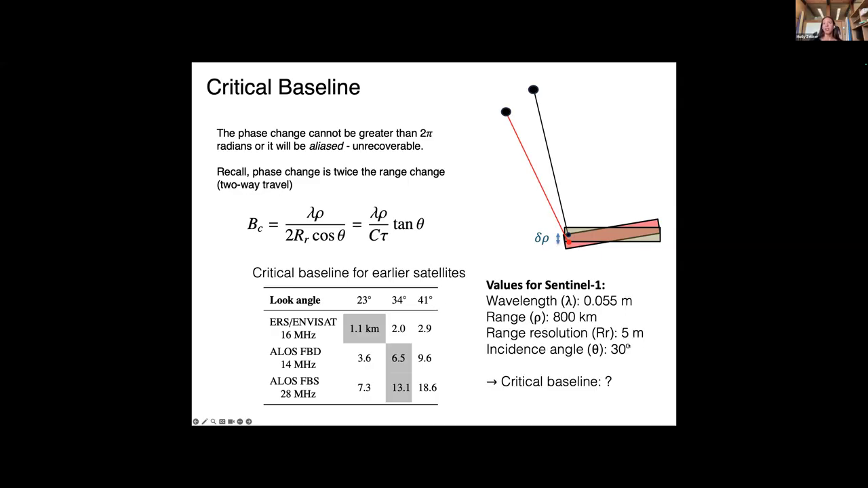correlation drops to 0. We can compute these values for the Sentinel-1 satellite. Here are the typical values for all of these parameters, and by just plugging them into this equation, we come up with a critical baseline of about 5 kilometers for Sentinel. This means we need the satellite to be less than 5 kilometers apart every time we make a pass to be able to interfere our phase values and create an interferogram.